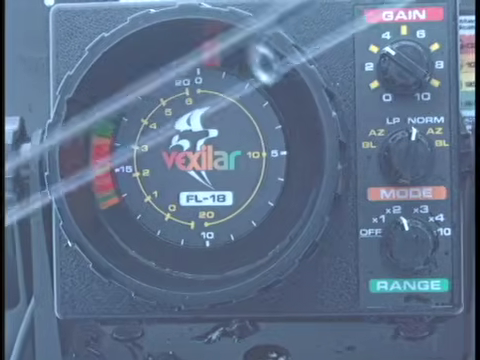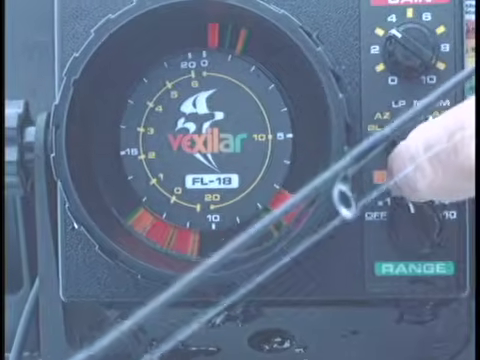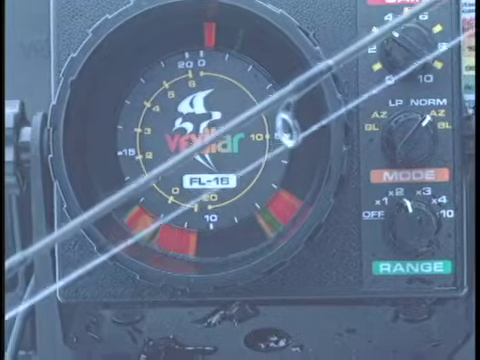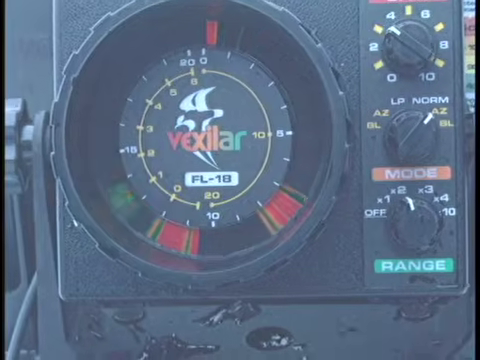The AZ mode is the auto zoom. We'll switch it to that, and look what it does. It magnifies the bottom. This is the depth range, showing us that we're still in that same depth of water, but this side is the bottom 6 feet. And now there's my lure.